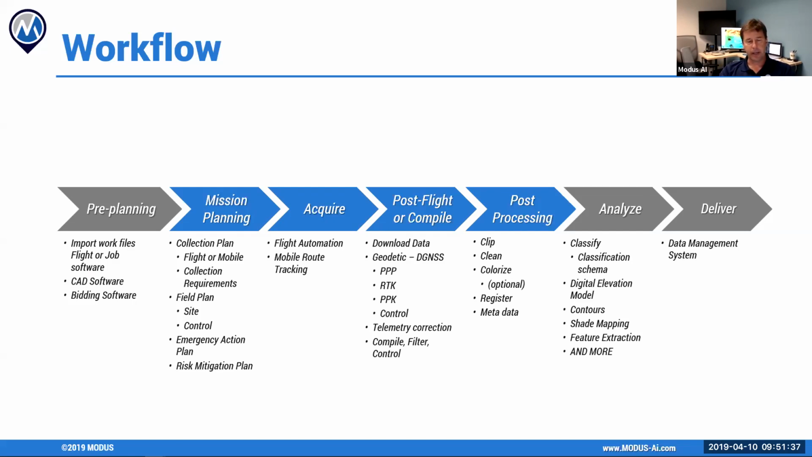So the acquire, again, is pretty straightforward. I'm not going to go into detail on how we do that. I teach a whole separate course on how to fly and take into account terrain and all of that, and I think I have a couple of webinars on advanced flight automation that I can share with everybody. But really, the big piece of where the magic actually happens is in the compiler or the post-flight.